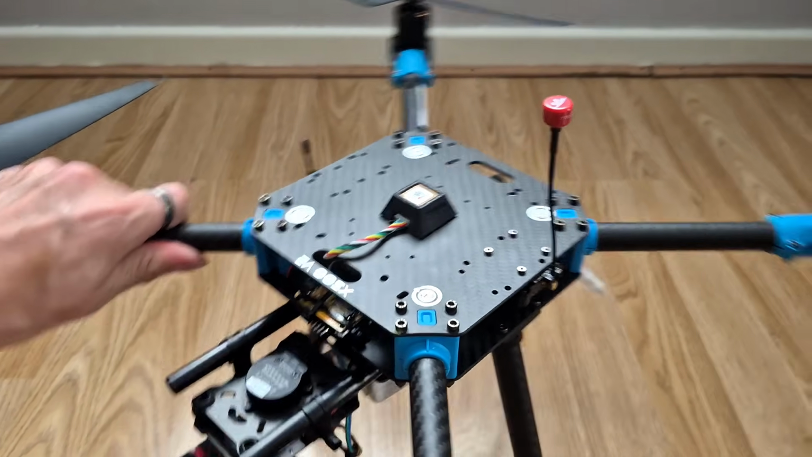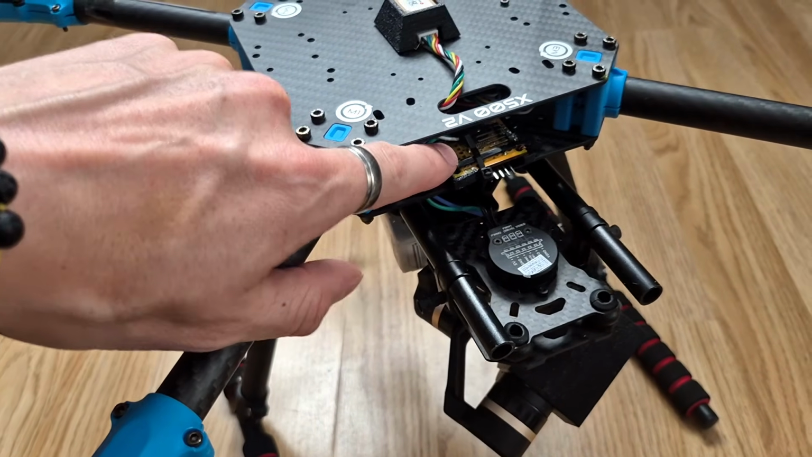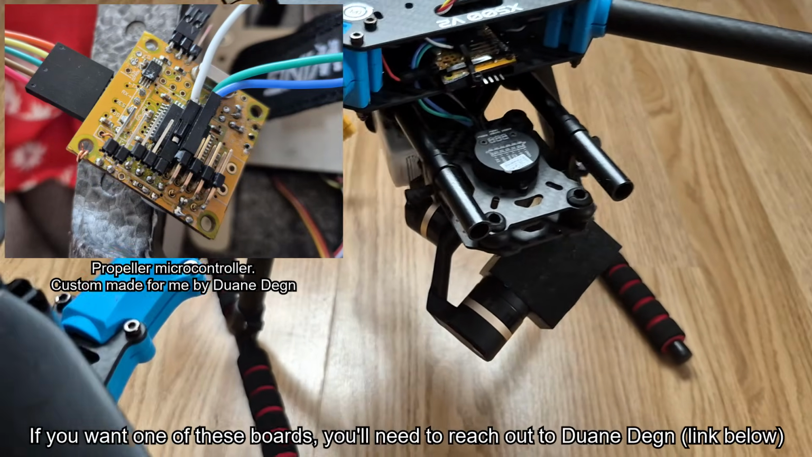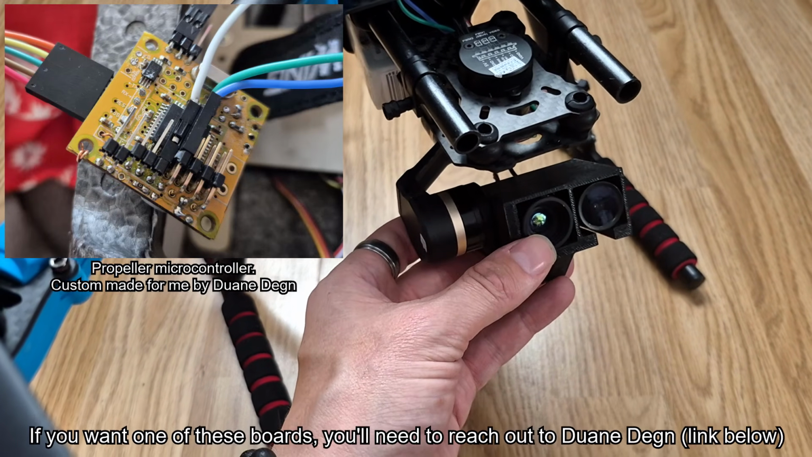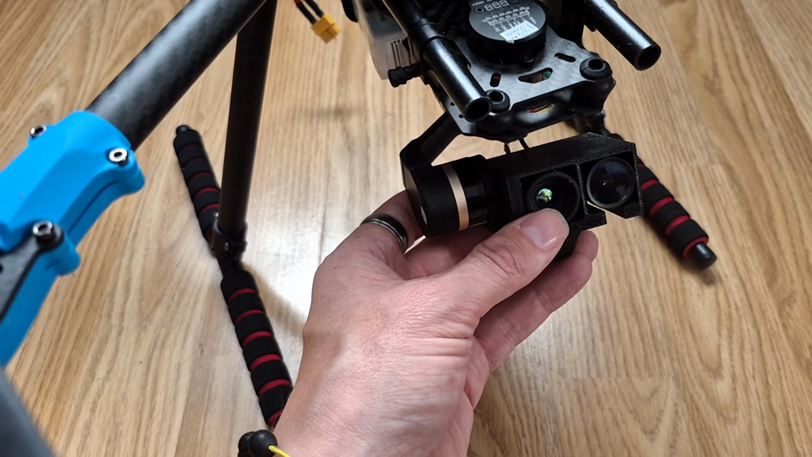I think the only other thing to mention about the build is this guy here. I did mention this in one of my previous videos. This is a propeller board. It's a small board with a microcontroller on board, and that's interfacing with the Thermal FPV camera. That's allowing me to change the color palettes. When you buy the Axisflying 256 thermal camera, by default it shoots in black and white mode.